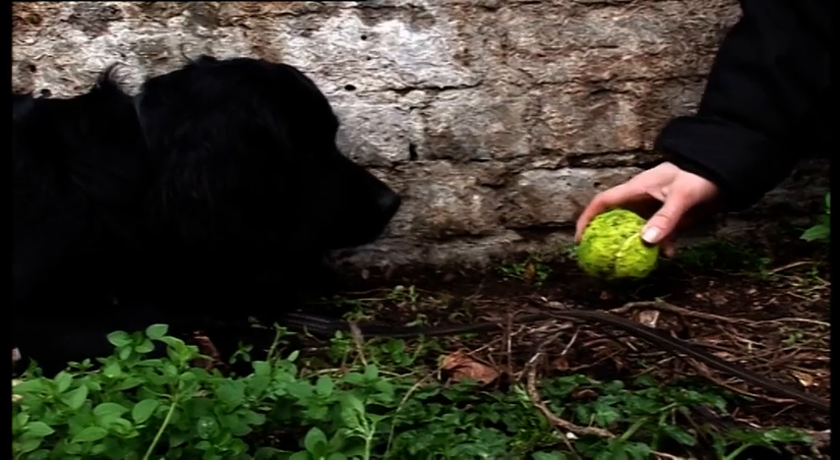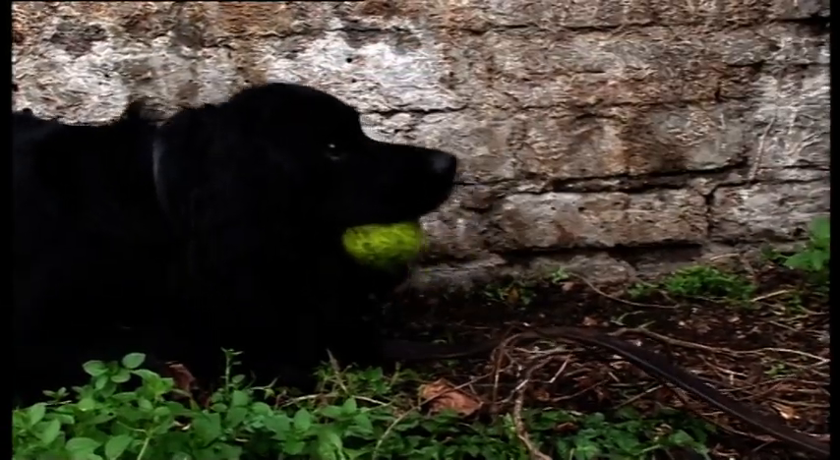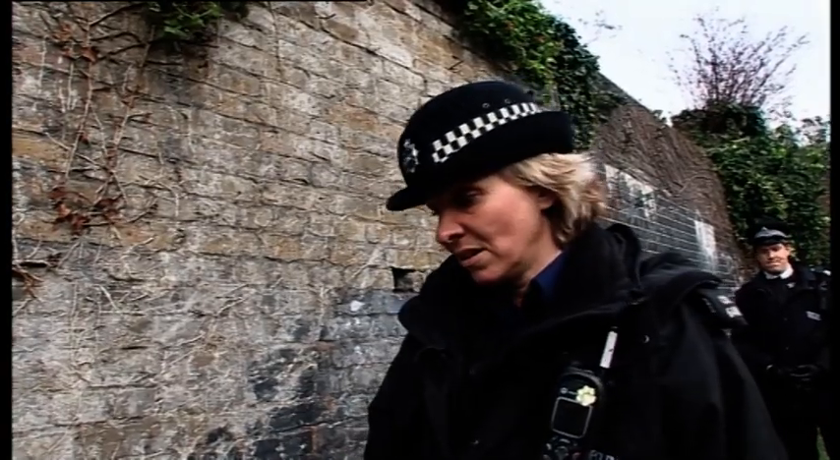Diesel's motives for beating the dealers at their own game are linked to his personal obsession, his little ball, his tennis ball, and no one, not even the cleverest dealer, will keep him from that. He's found drugs in the past where it's been buried, found it in cracks in the walls, in cars, secreted within the bodywork on the outside of cars. He's got a fantastic nose, and it's working constantly as well.